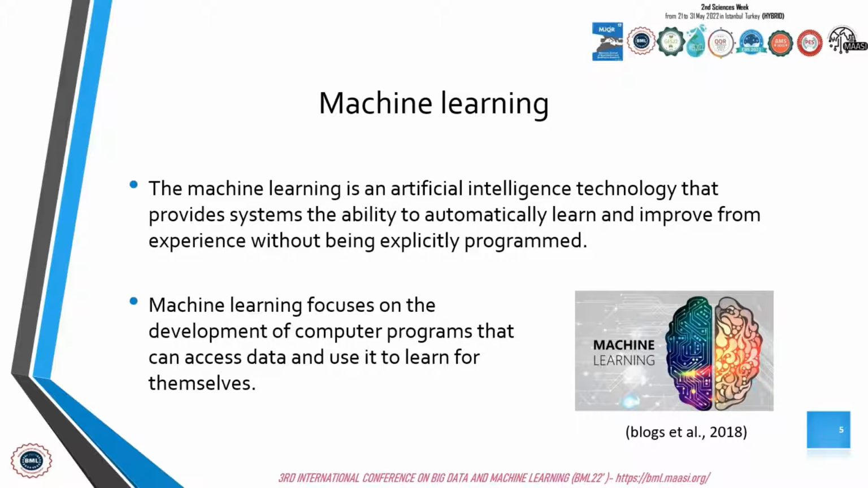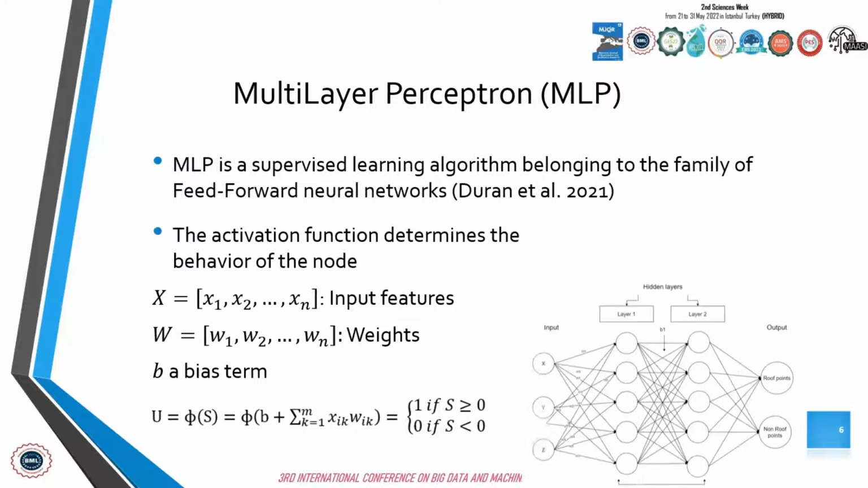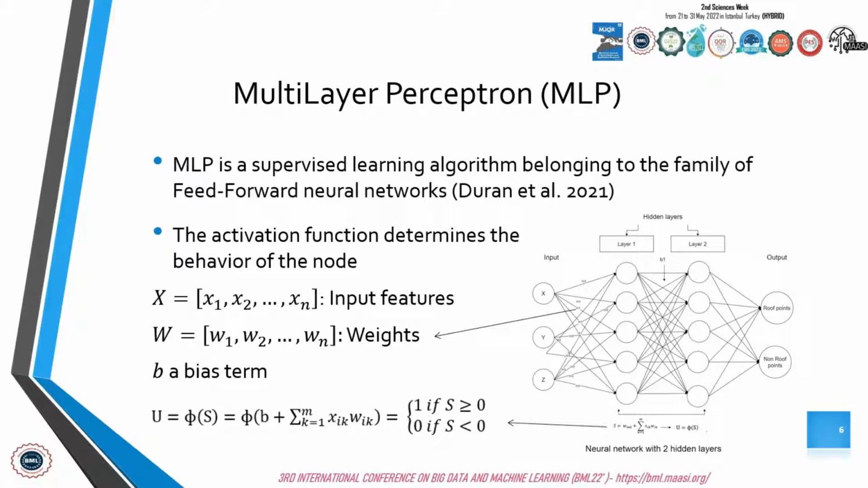There are several algorithms used in machine learning, and we adopt the multi-layer perceptron classifier in our research, which is a supervised learning algorithm belonging to the family of feed-forward neural networks that transfer the information in one direction from an input dataset to a different set of outputs.